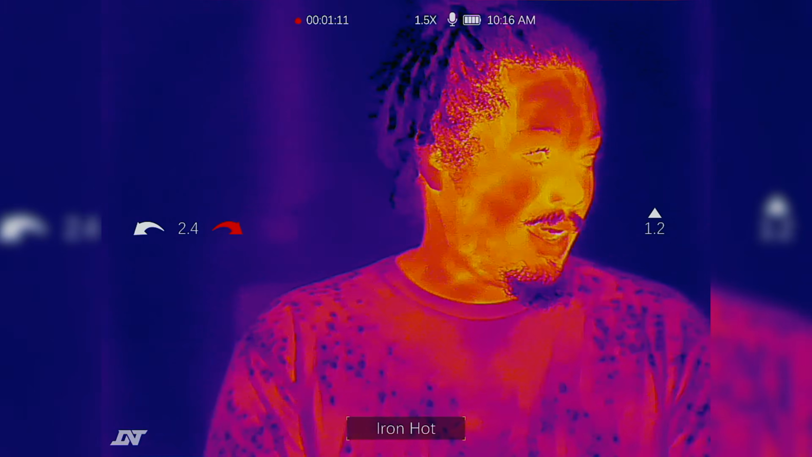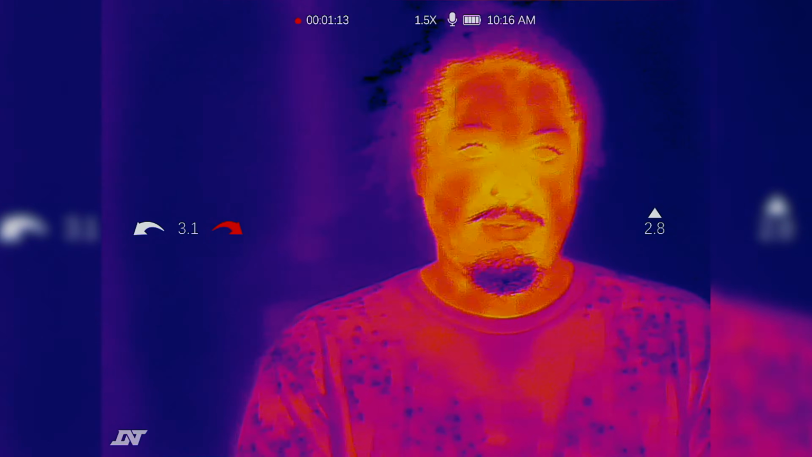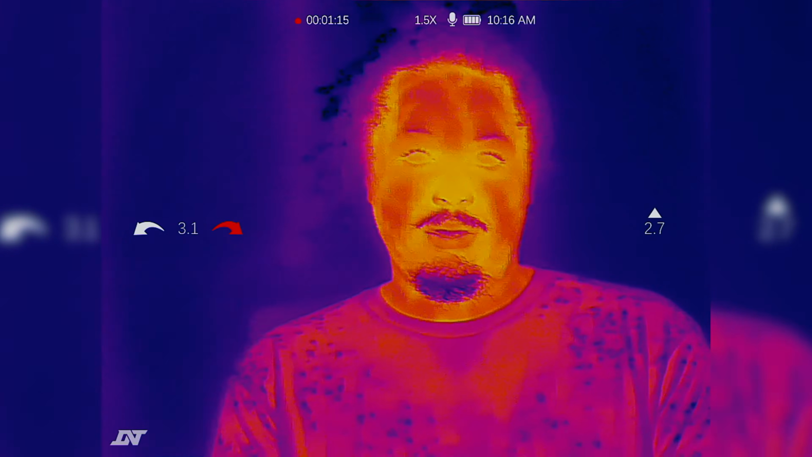How it looks. So, very nice at night. And does it look clear to you, Nicole? Yeah, you look scary. I know. Now I'm coming to get you.